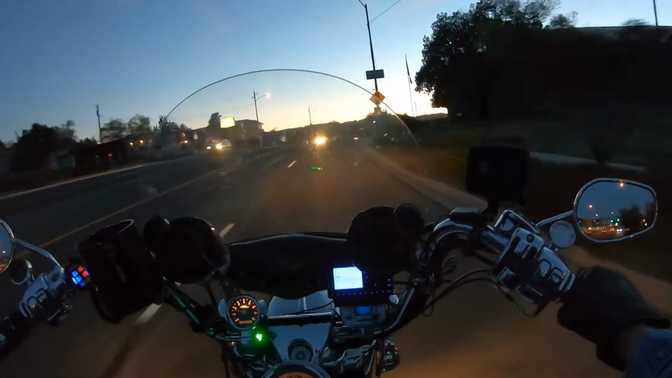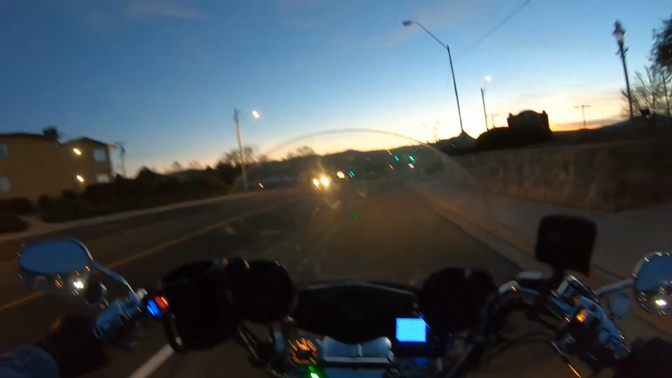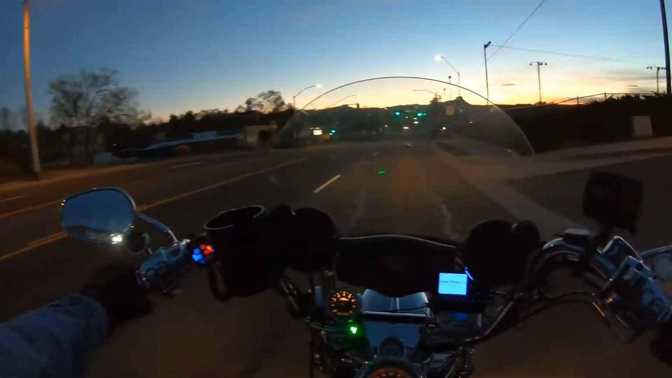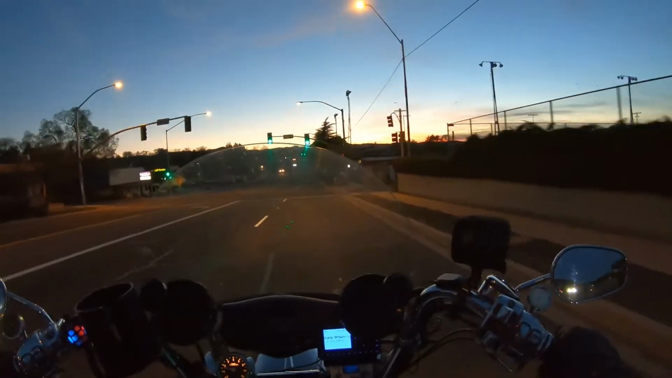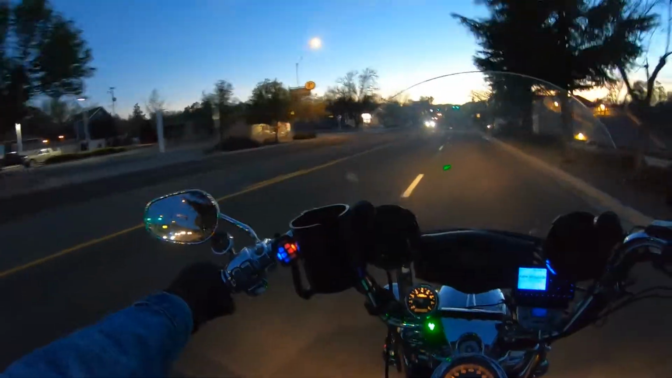Cooler the night air gets while I'm out in it, the more I cough. Filiberto's Mexican food over there.